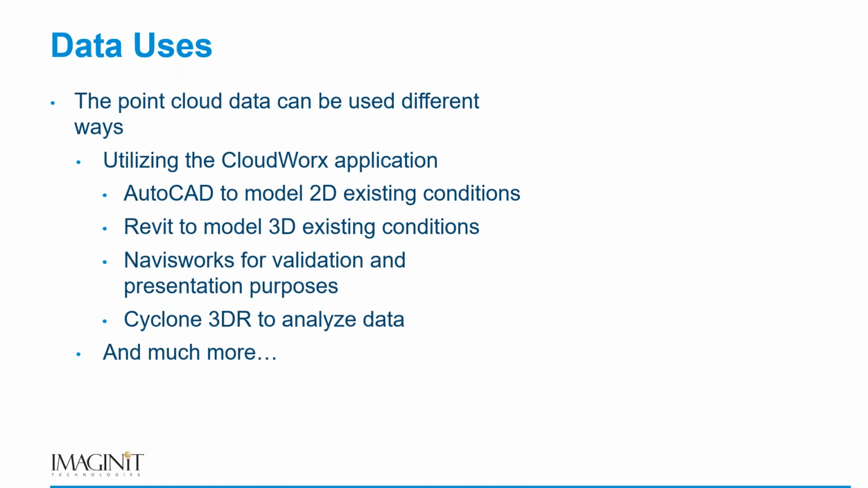We can take it into AutoCAD, turn it into 2D or 3D models in AutoCAD. We can take it into Revit, create walls, doors, windows, right? All from this point cloud data. And then, of course, take it into Navisworks and combine it with data from a bunch of other places.